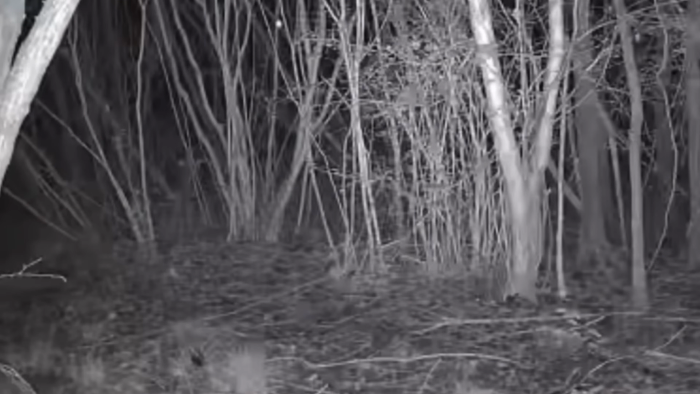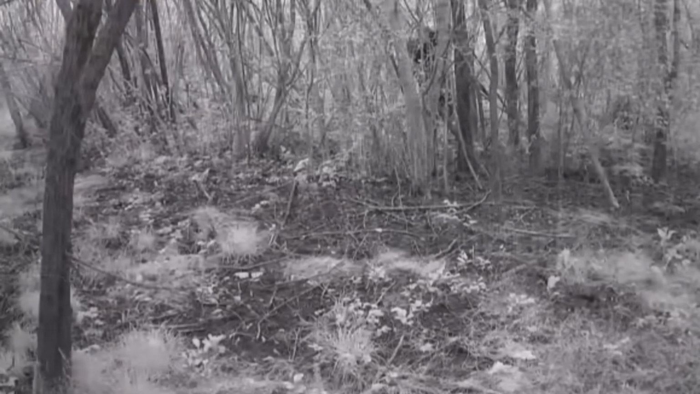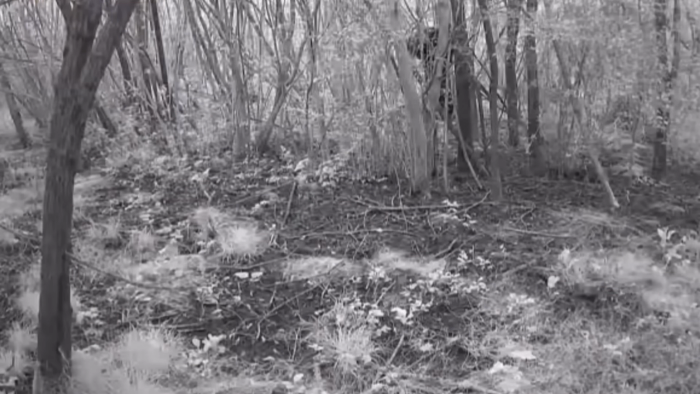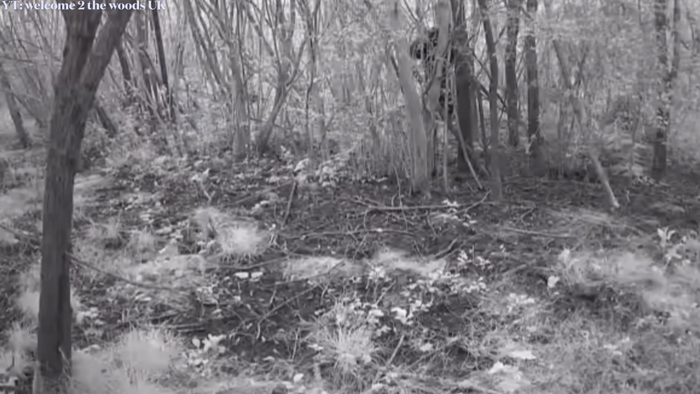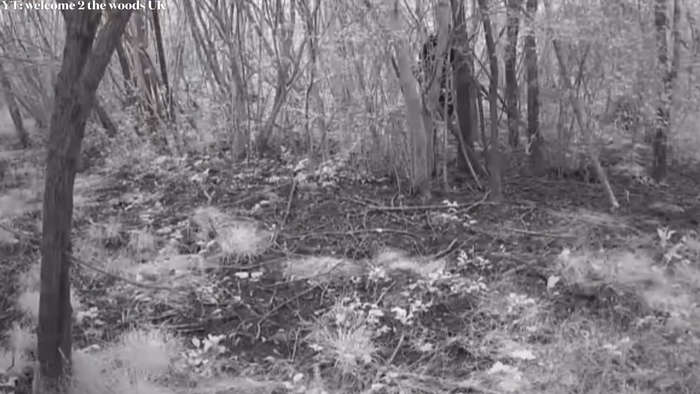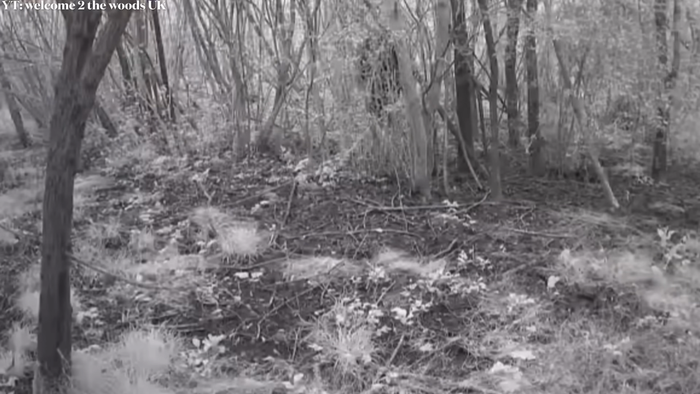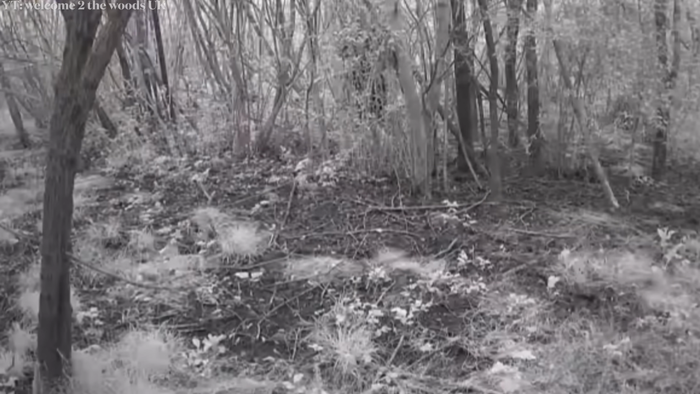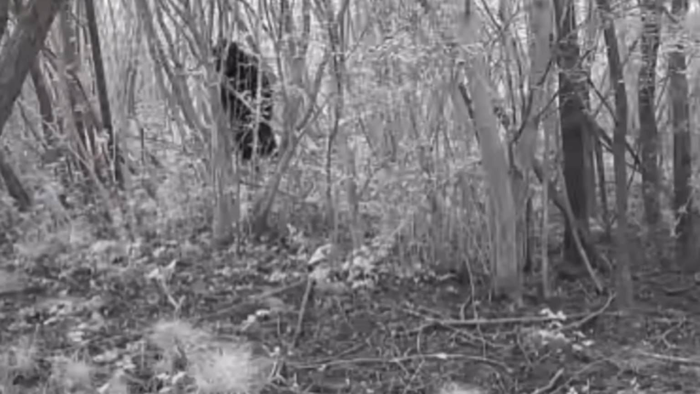But let's fast forward to 3 days later. Early this Thursday morning at approximately 4:12 a.m., this is what was captured. At 4:12 a.m., this figure comes into view. It looks like it's trying to pull something down from a branch above, acting in a peculiar manner. Then the camera takes a further 2 still shots of it moving further off to the left-hand side of the woodland.